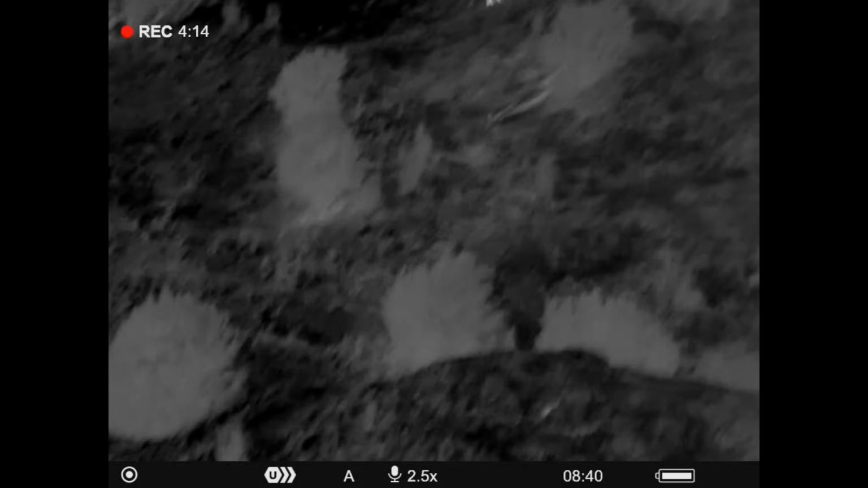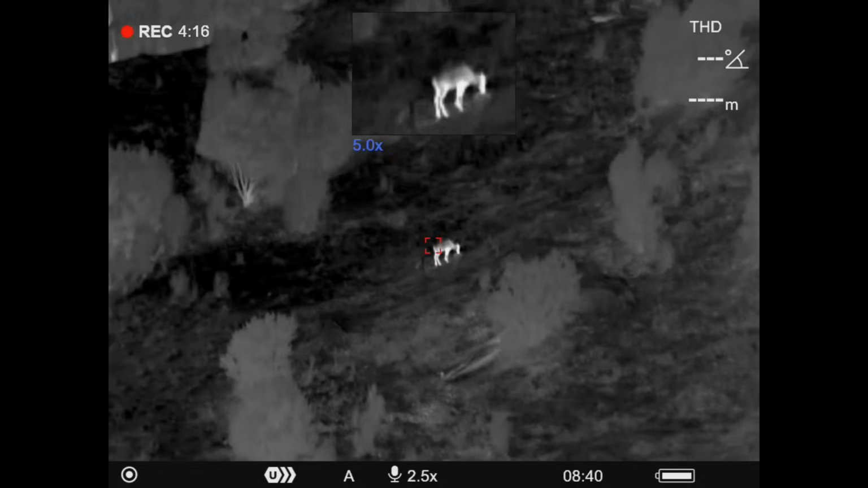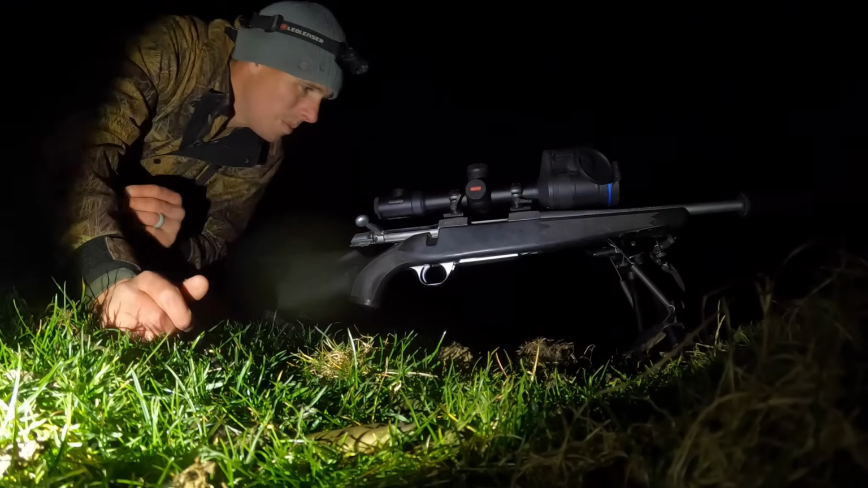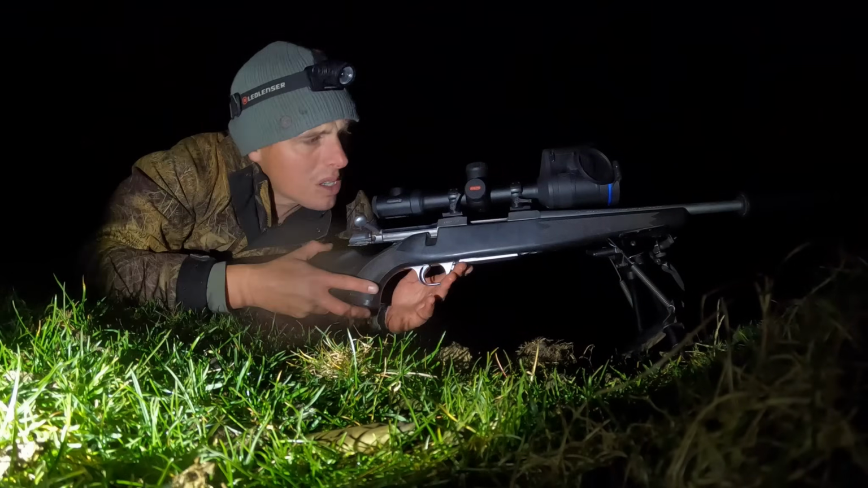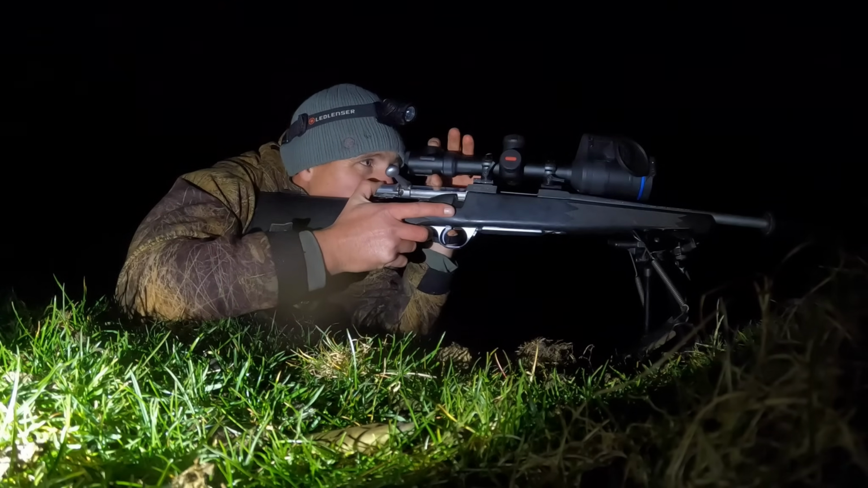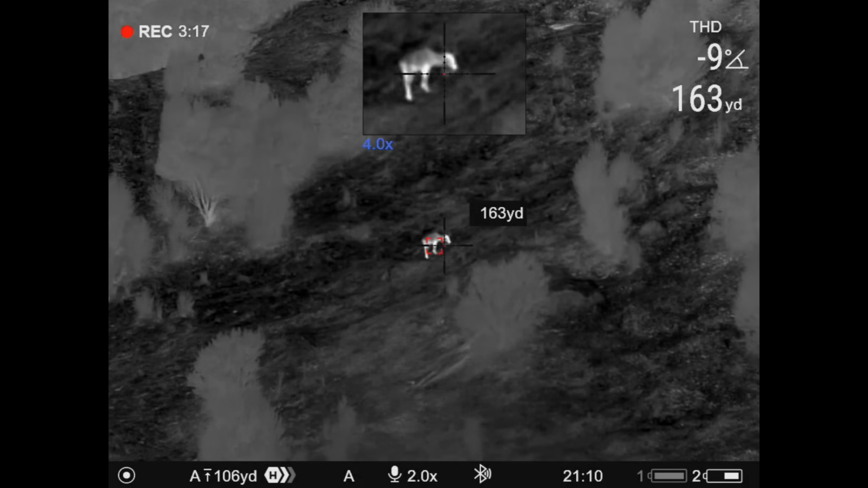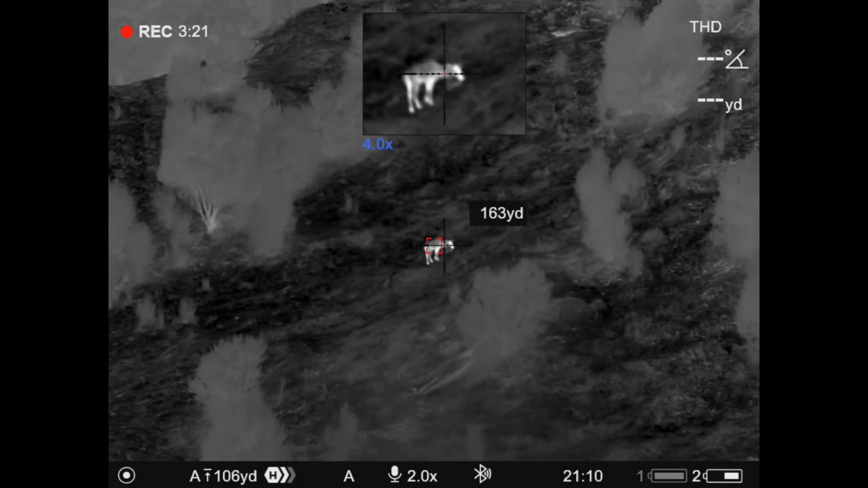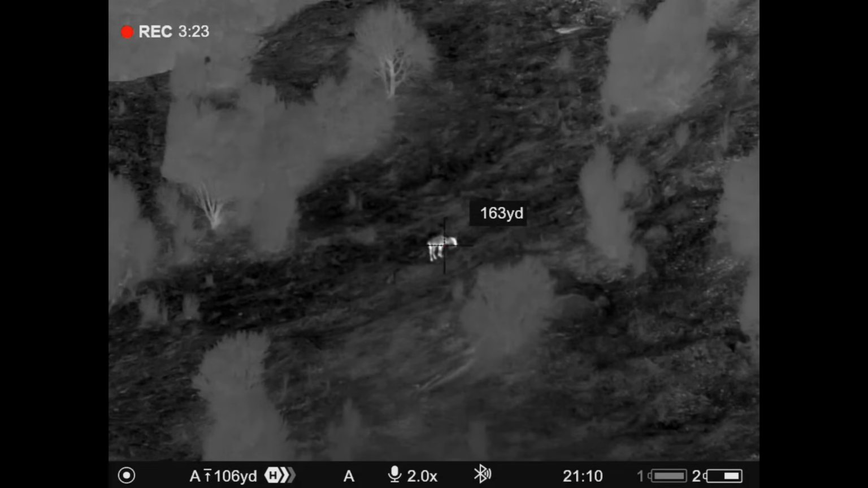This deer down below me was the easiest target, so I swapped out for the scope and lined up on him. I could see that it had antlers, but I had no idea how big they were. It didn't really matter for me tonight, I was just trying to get some meat down.